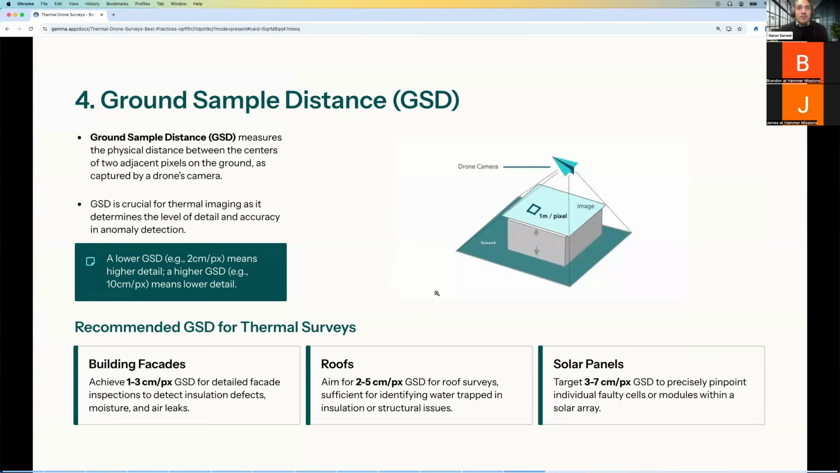So if you're already capturing drone data, I'm sure you're familiar with this, but just a quick 101 on ground sampling distance. Basically, when we fly drones, we're flying to capture data to a certain resolution, to a certain spec. And so the physical distance on the surface between every 2 pixels, let's say you're mapping a roof, as it's represented in the drone's camera, is essentially the ground sampling distance.